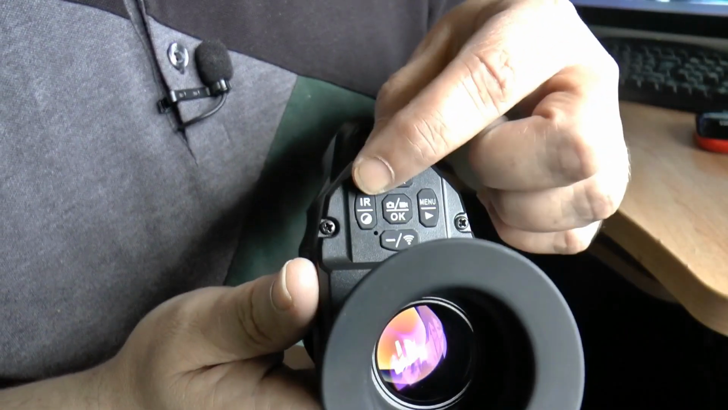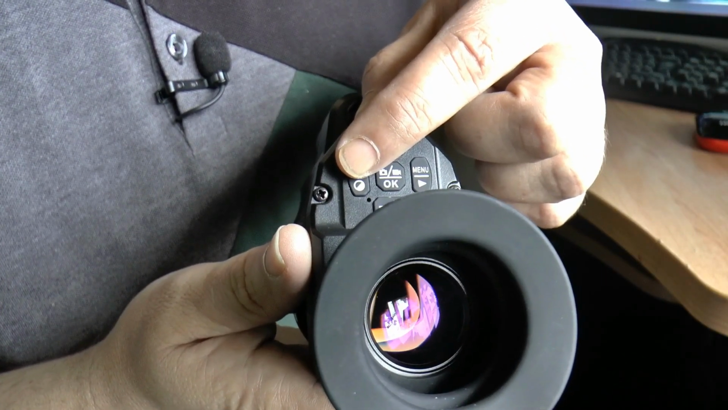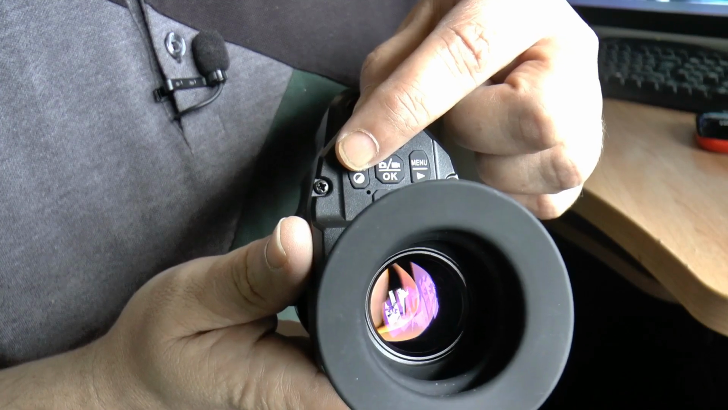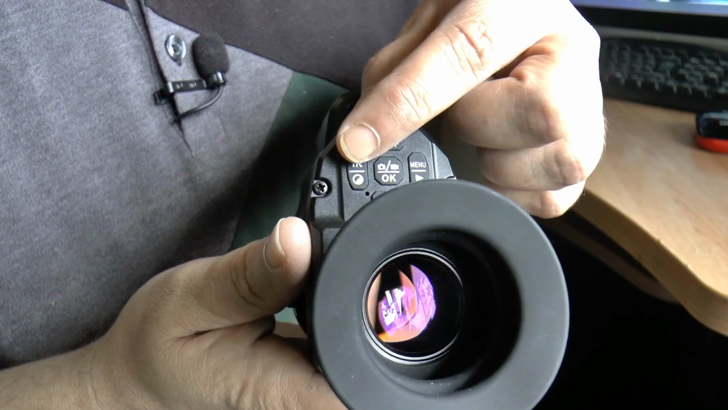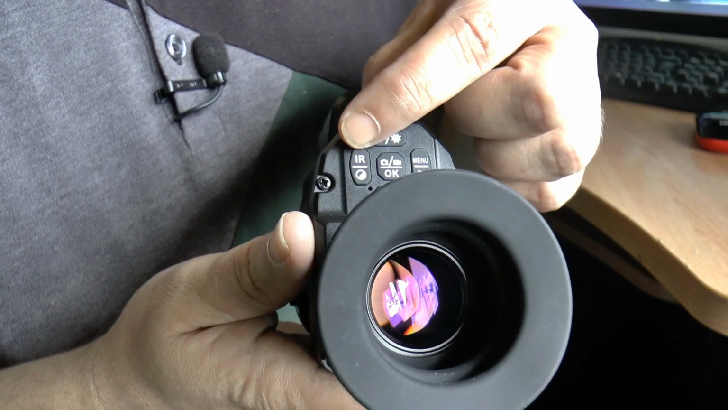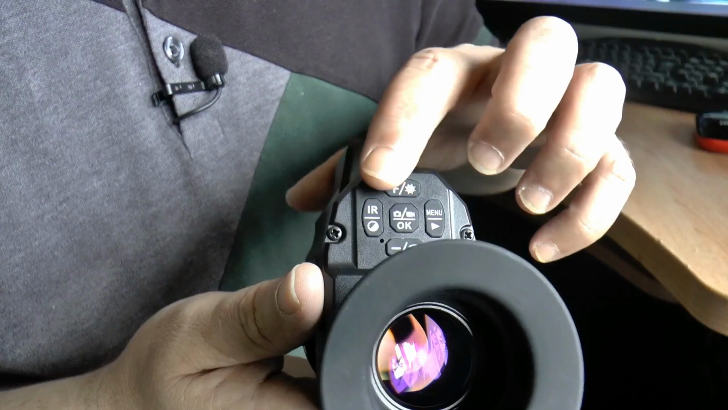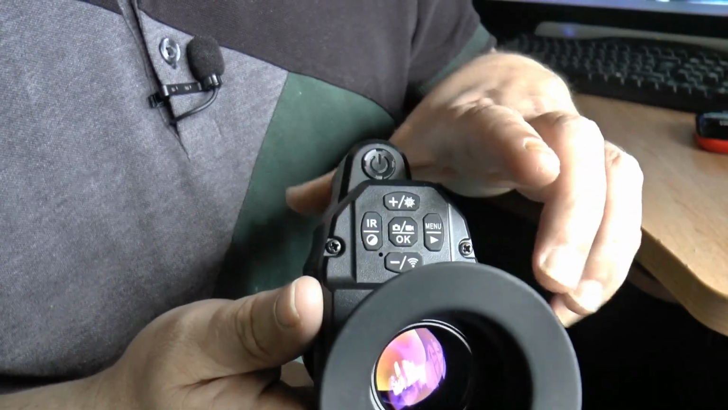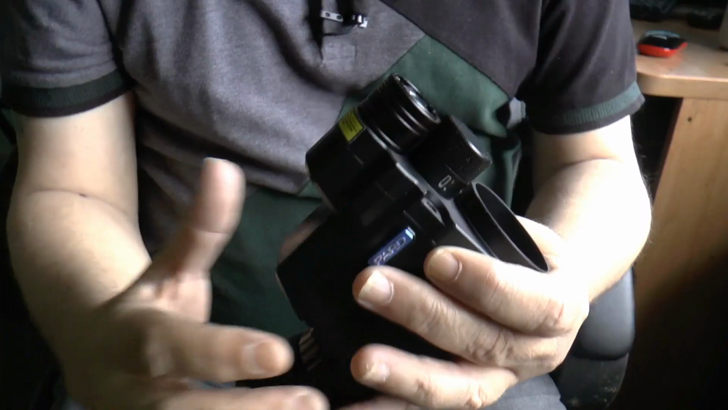And you have your different levels of IR brightness, so you hit your IR and it will switch your IR on, switch it again and it will move up to IR level 2 and up to IR level 3 and so on and so on. So that's quite a useful functionality in terms of ergonomics. It's really easy to understand.